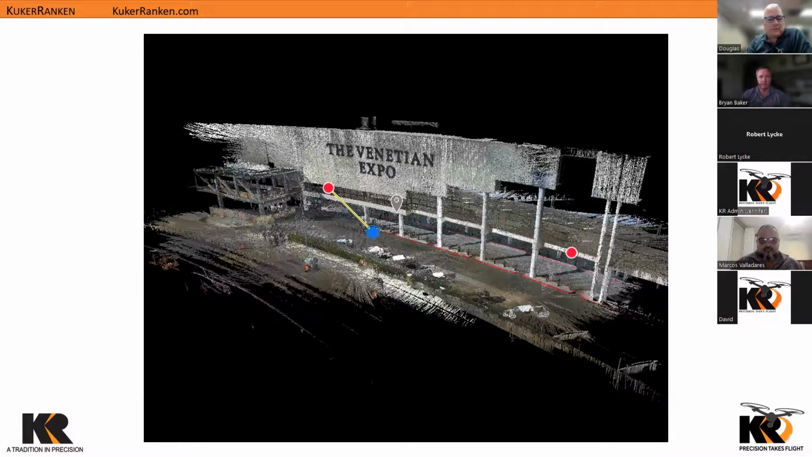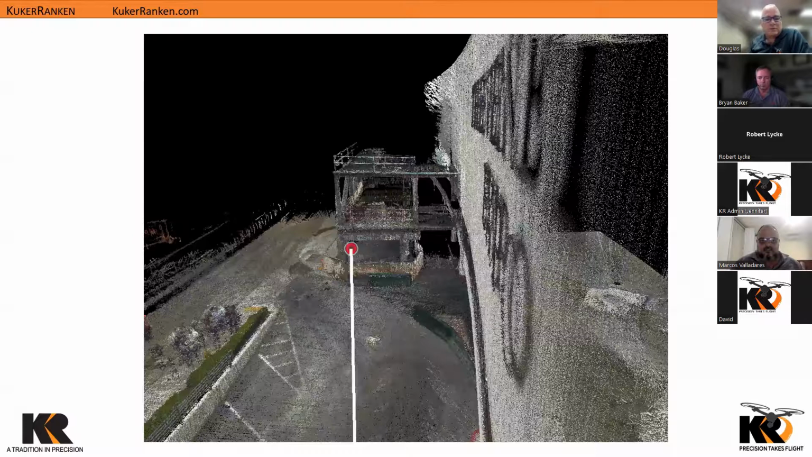Right. So RD, I see your question there. Does it work in the light? It's LiDAR, so light is not nearly as much of a factor as it would be if it was photography. So let me slide into a couple more of these Venetian pieces. Brian, you want to tell folks what we're looking at here?